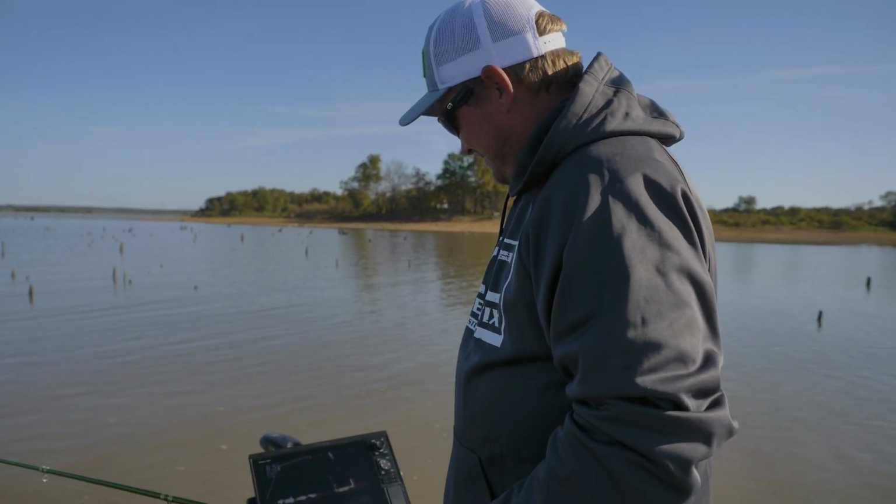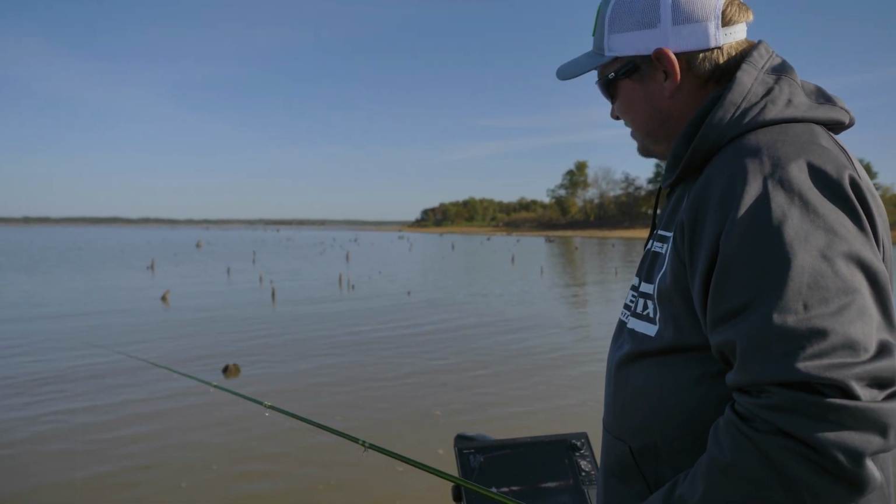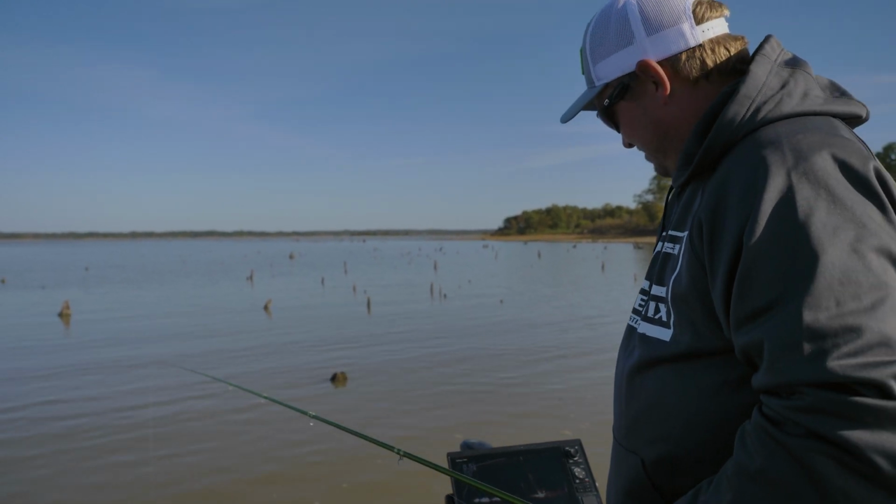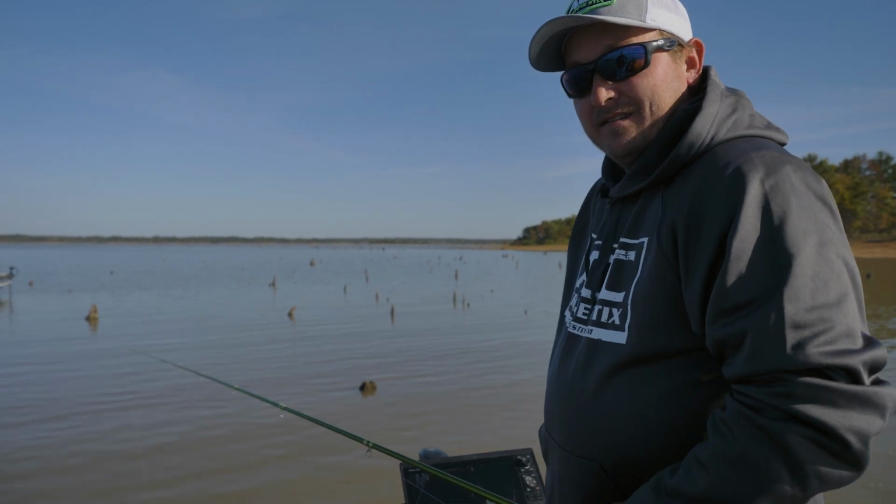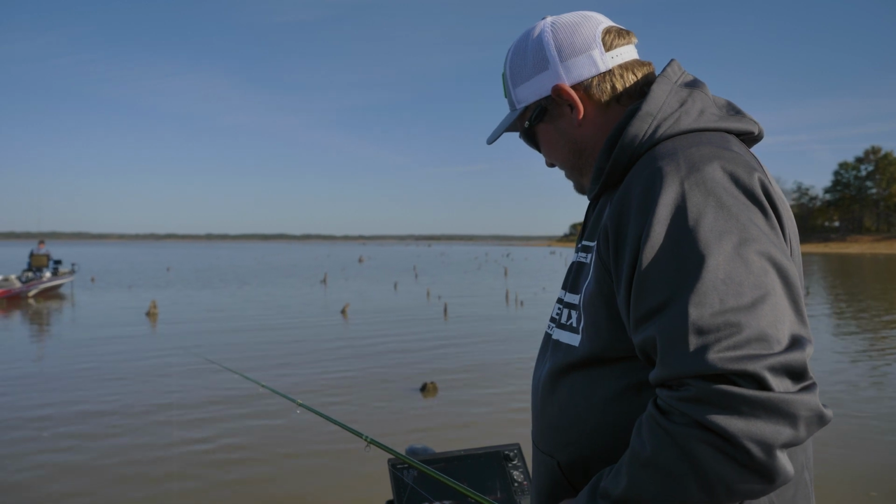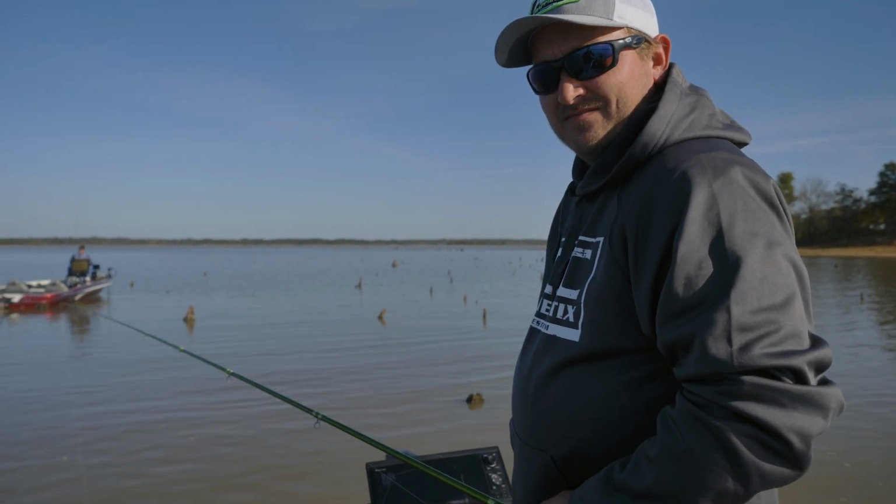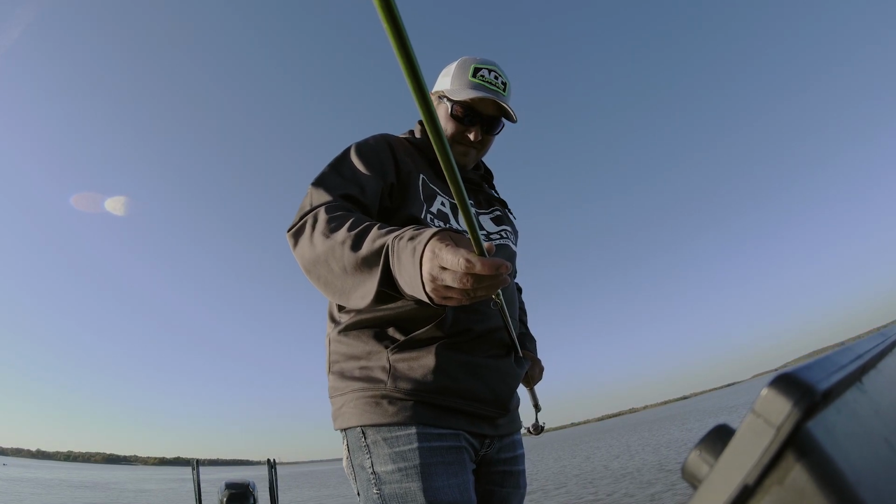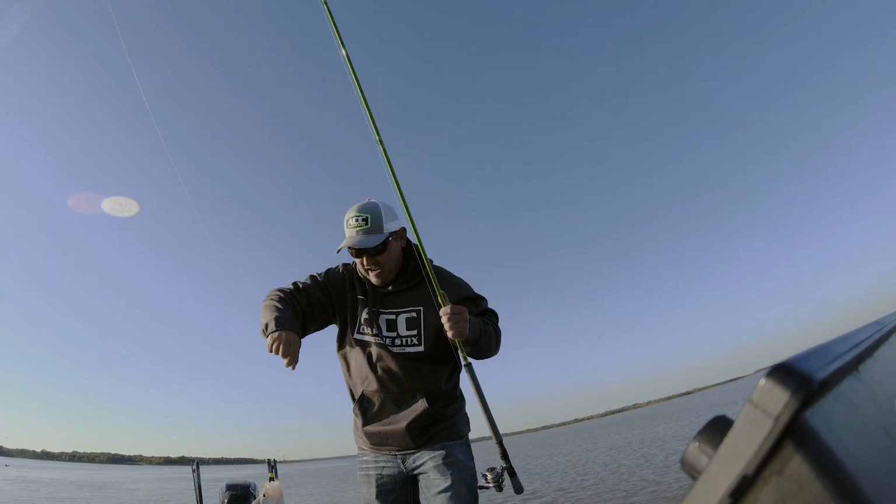We're out here fishing 8 to 12 foot of water. Just going through and fishing through these stumps, and you'll find a fish sitting on the stump, and they're not biting that good today, but we've caught some decent ones. But we're going to keep going at it and see what we can come out with. Yeah, baby.